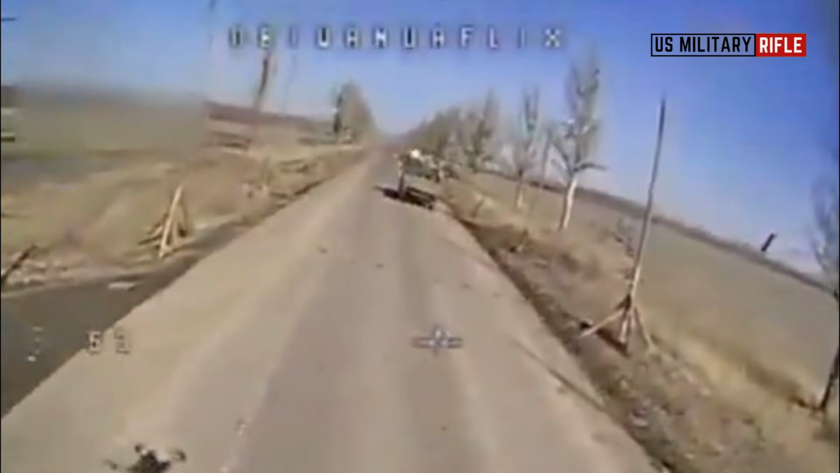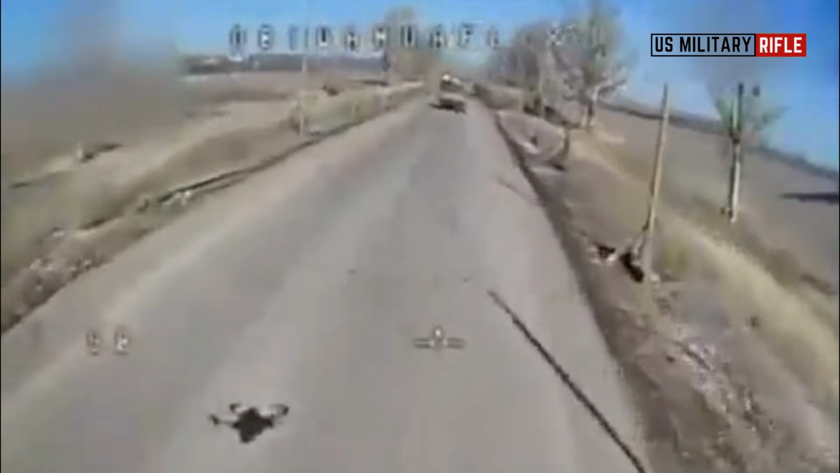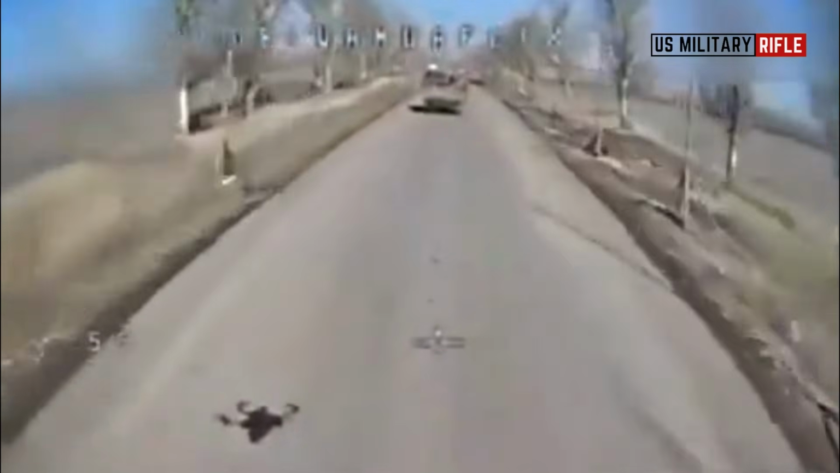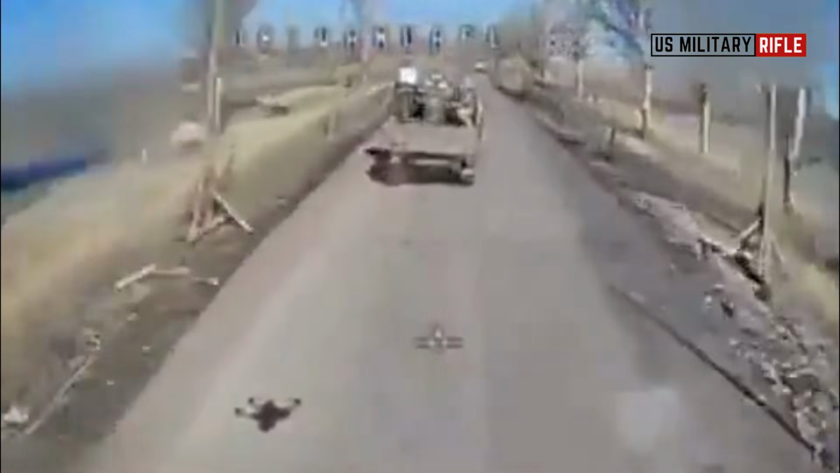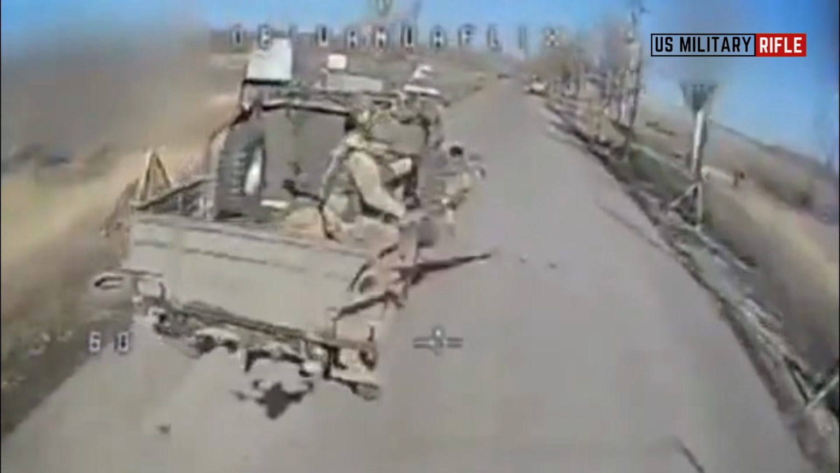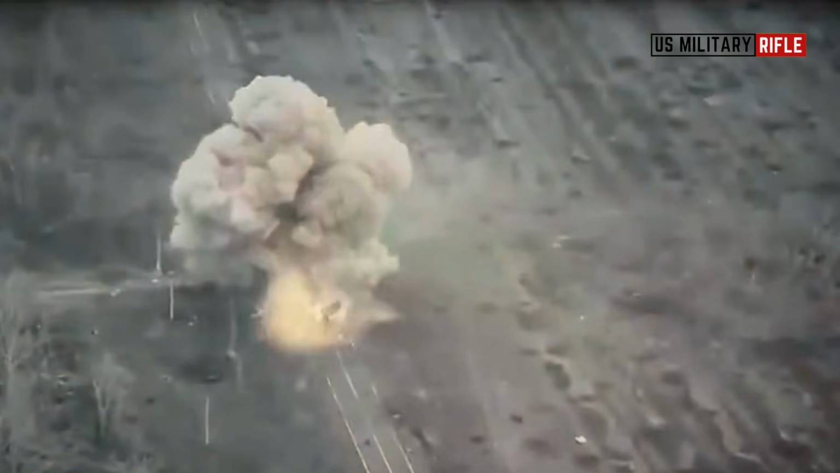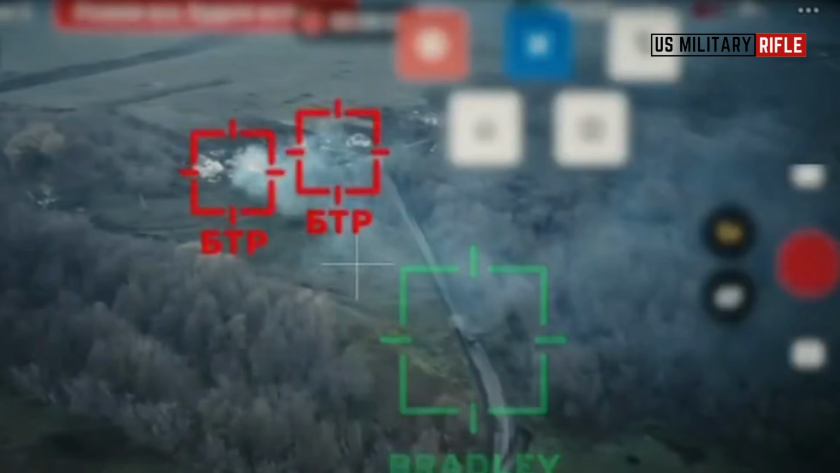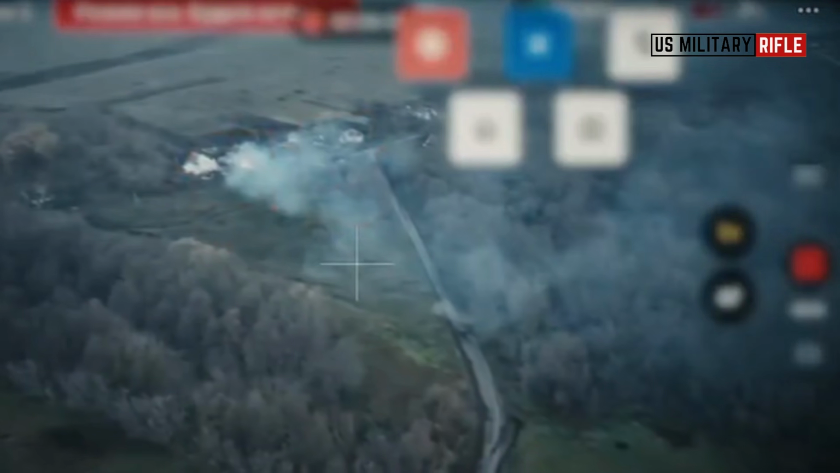At the same time, subsequent footage showed another target attempting a faster, smaller approach. A Russian ATV rider cruising across the open area, perhaps hoping the light vehicle's speed would help him evade aerial surveillance. But the SIGNUM operator had already spotted him, and the FPV drone was released again, skimming low over the ground like a living projectile.